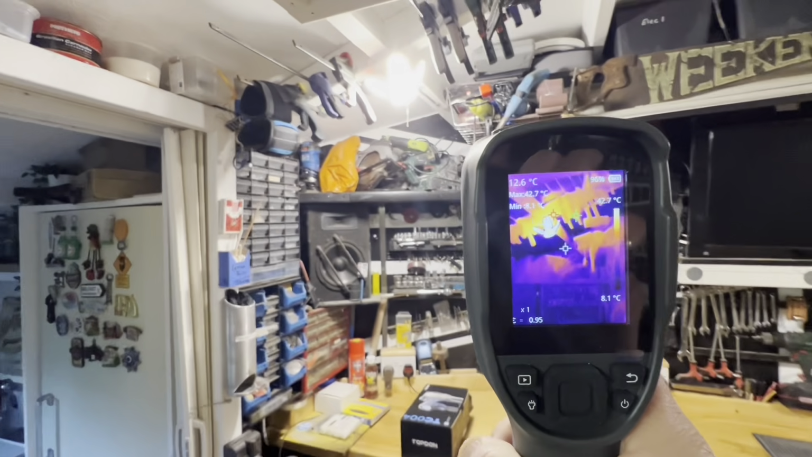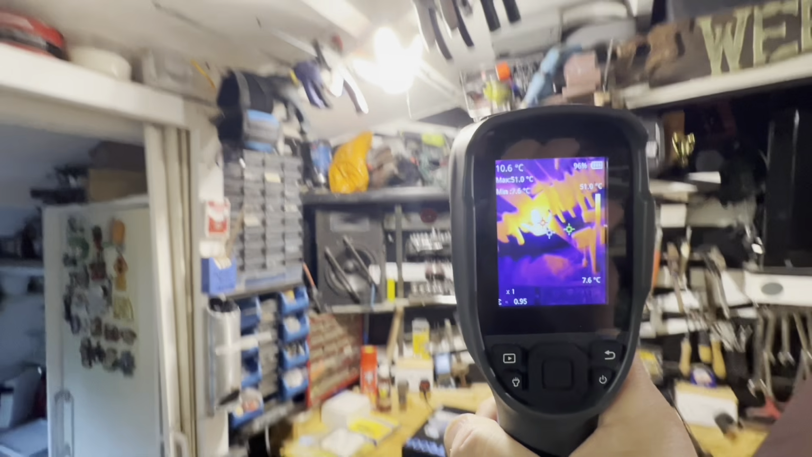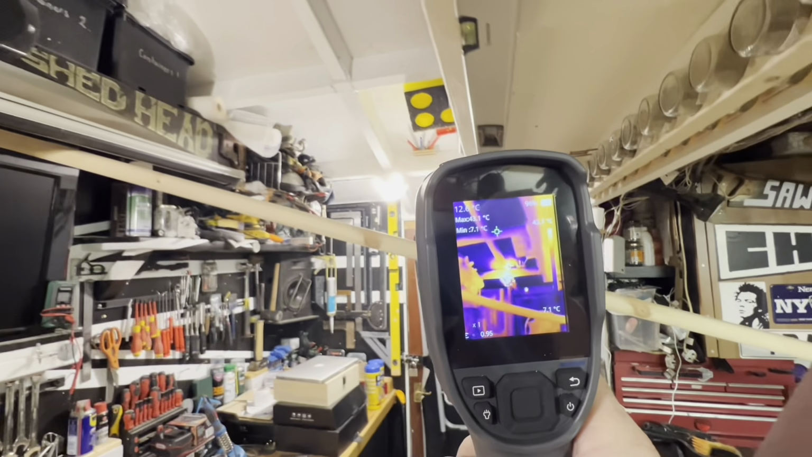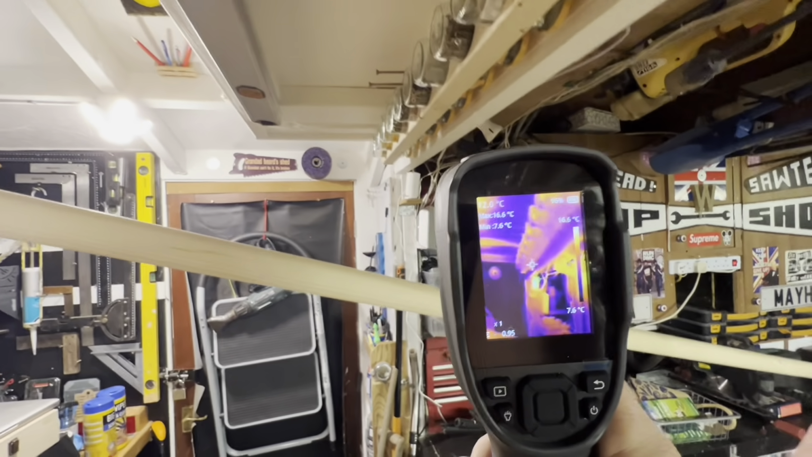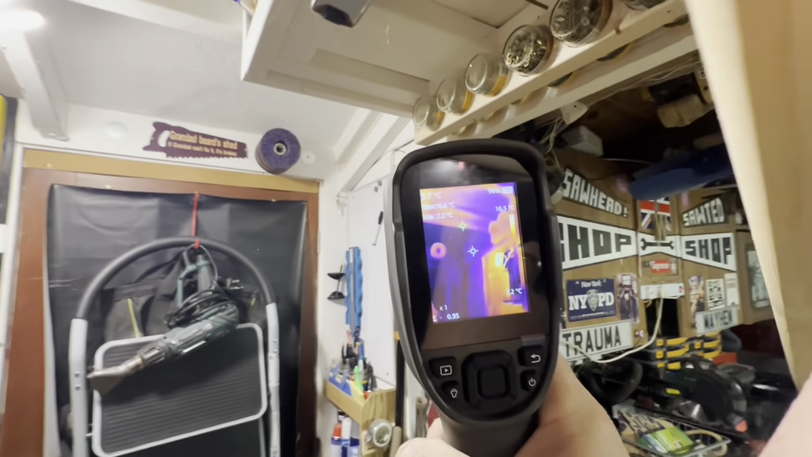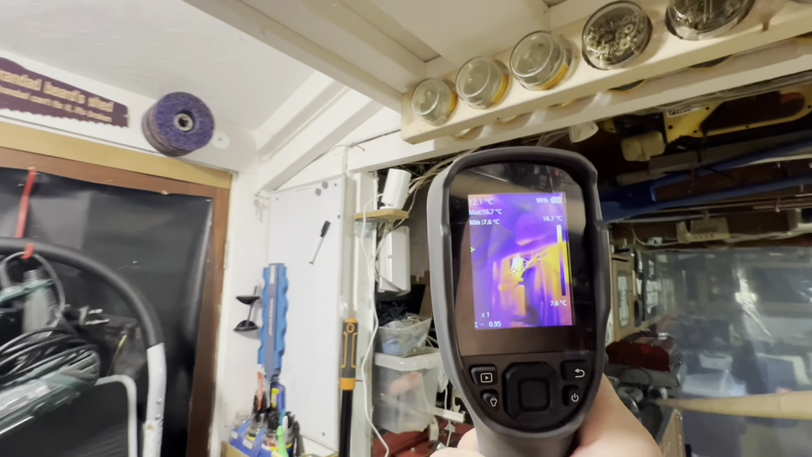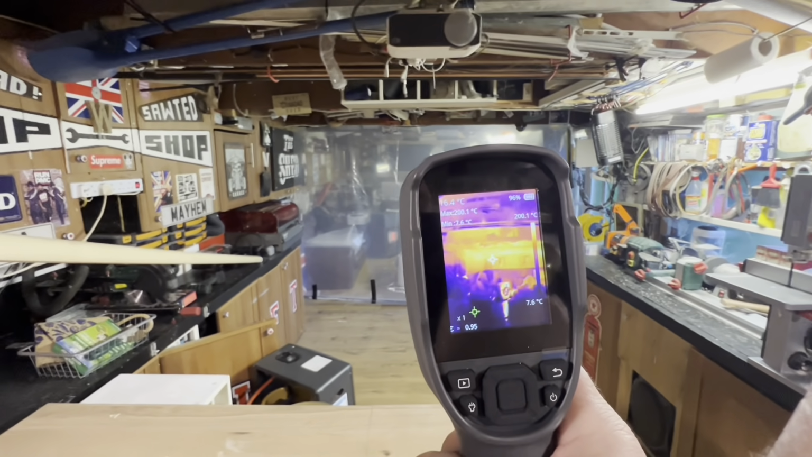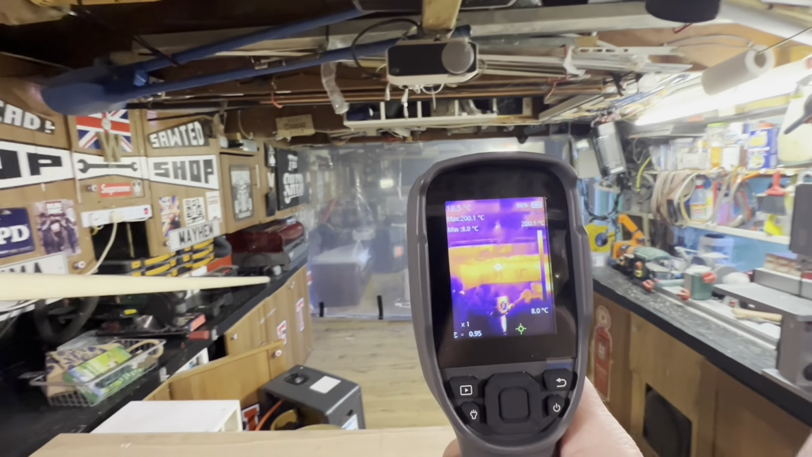There's also a lamp that we've just gone past. I'll come back to that in a minute. But yeah, I'm just pointing at various things. There's a battery charger that's charging up. Of course, it's going to be warm. There is my CCTV, my Ring. But that's meant to be turned off. So I've got a little flap on the front of it, but you can see it's quite warm. You can see the heat down the other end of the shed where my polythene is.